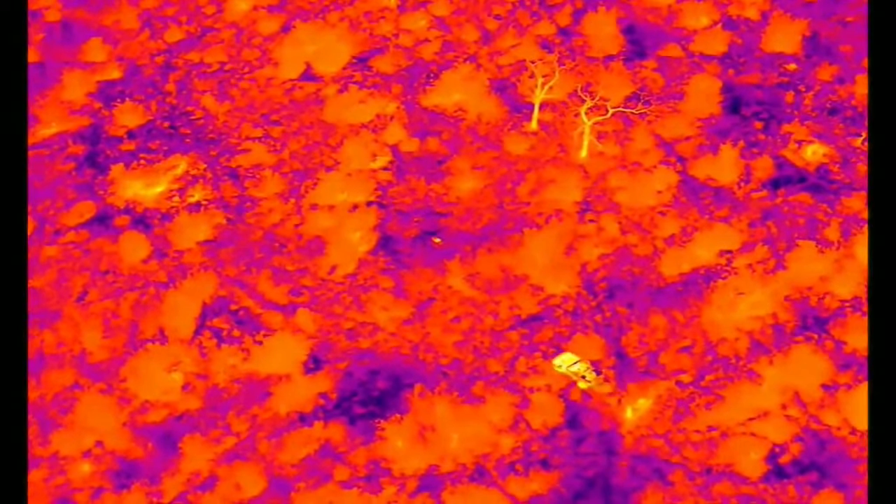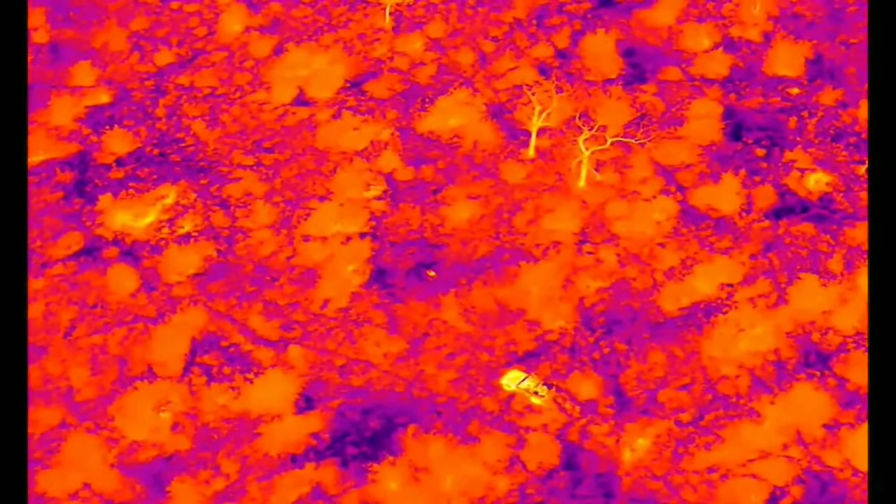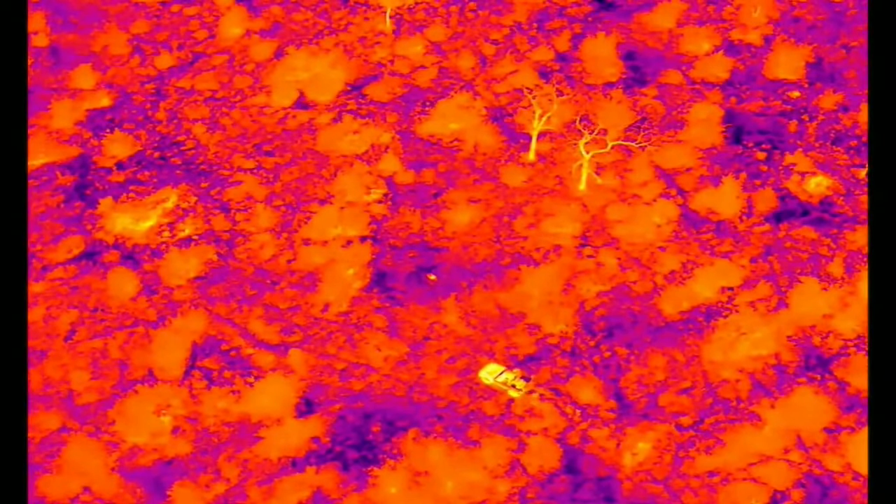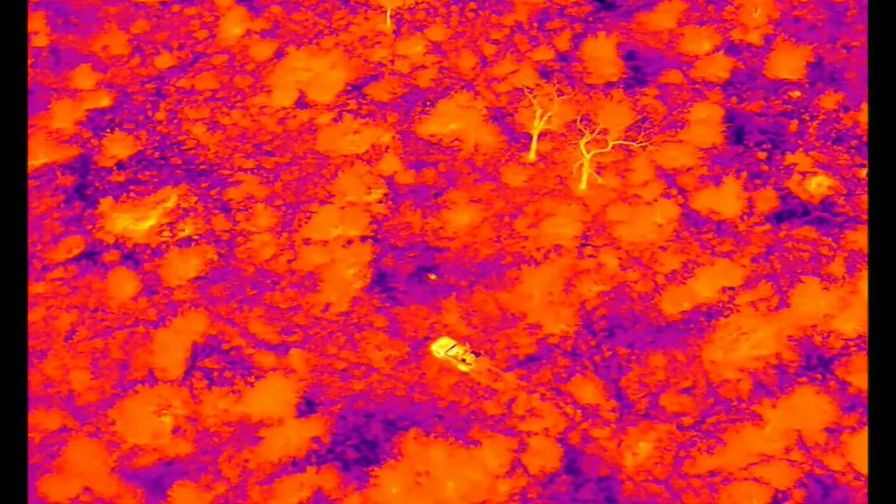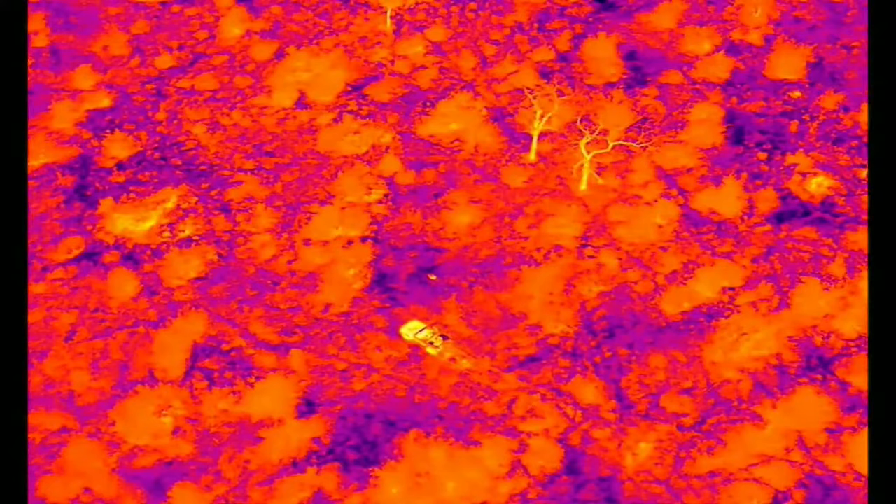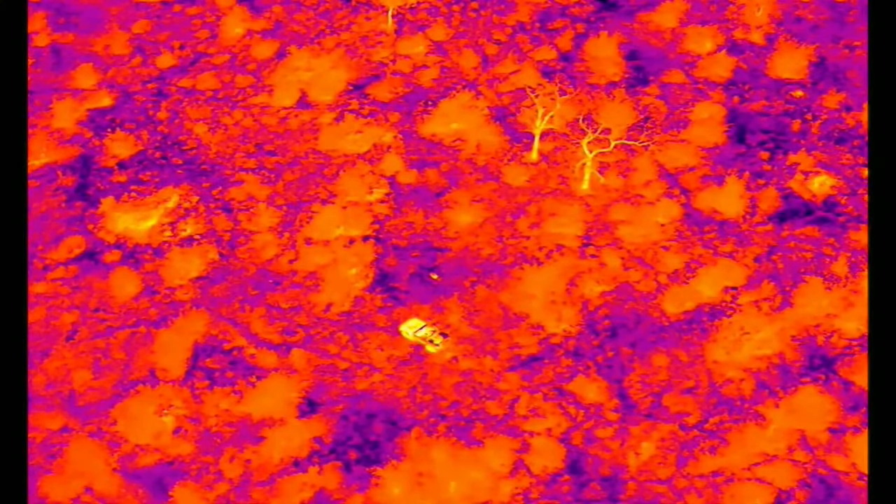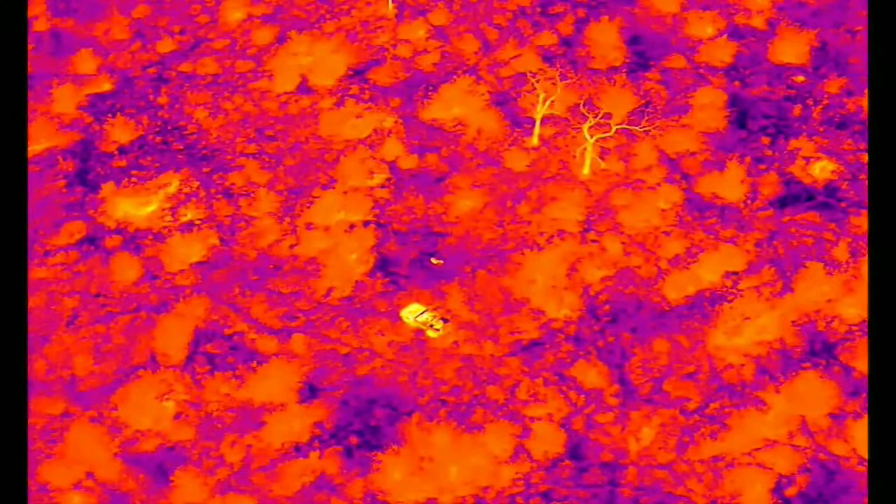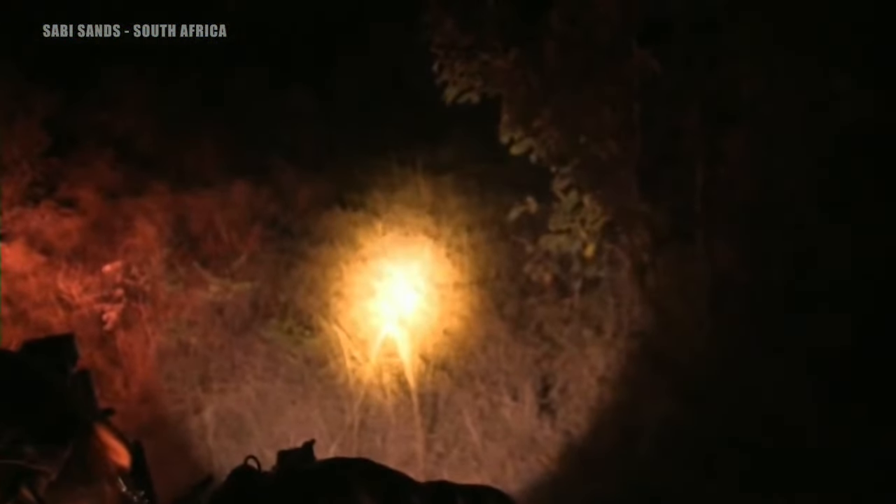All right, you're in line with it. If you just keep on going straight. I'm going to keep it here. Obviously, he's got to navigate around those bushes and things. But he's getting really close now. On his right. Now it's going to be on your right in about a meter. So move forward. Now it's moving. Oh, it looks like it's an impala. Sleeping in the grass.